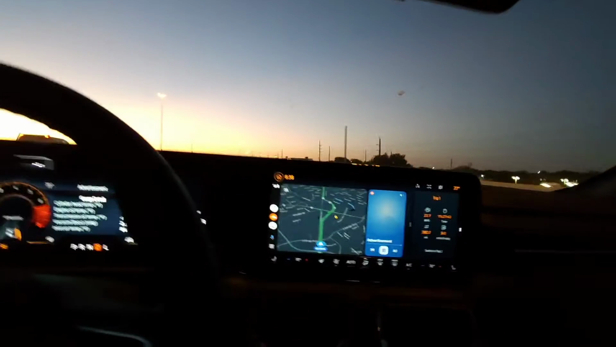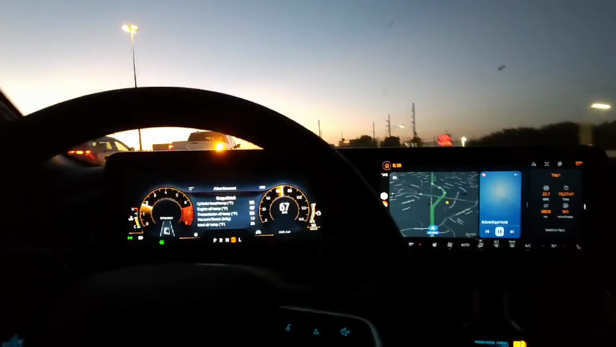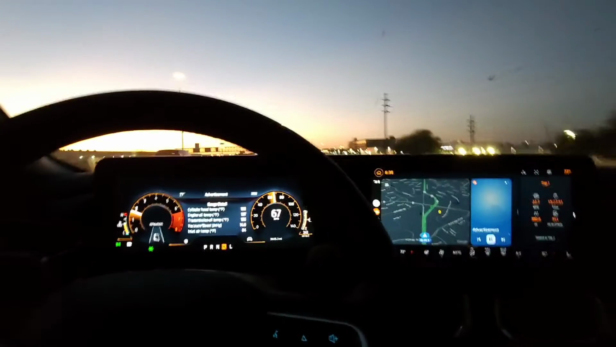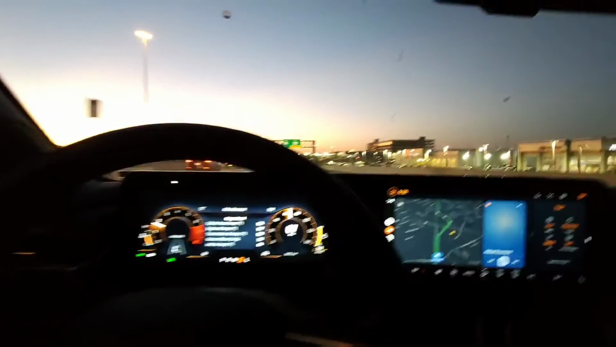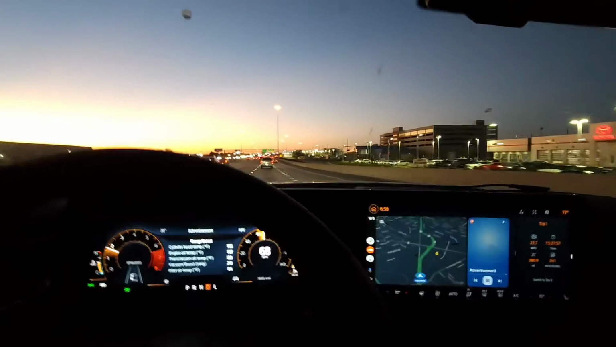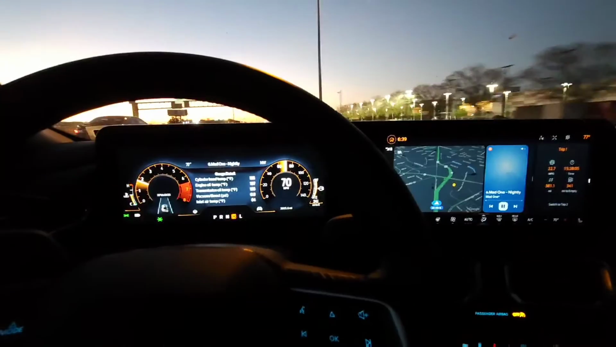So now let's just jump into safety first. There weren't a lot of safety features in previous models. Maybe the only thing it did have was blind spot detection on the side rear mirrors where the lights will come up.